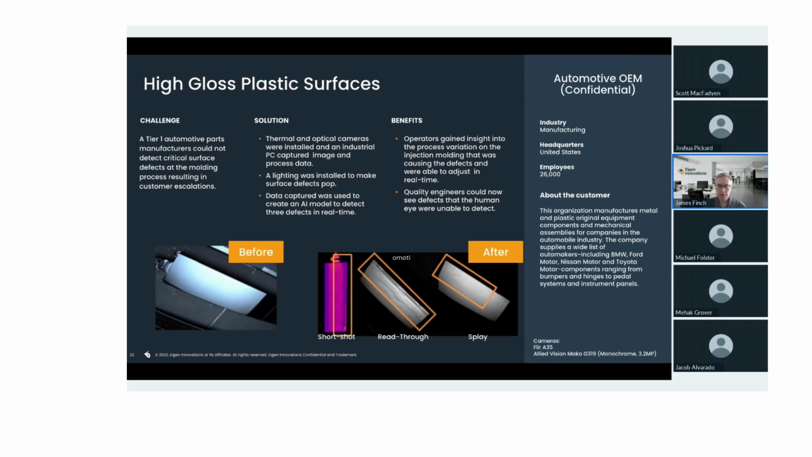Now, read-through and splay are highly subjective defects, and they can have, certainly a small amount of splay, or anything between that small amount and a large amount that's very visible. So when you think about a defect like that has a certain level that would be acceptable, and anything beyond that you'd want to reject, those are the ones that are really at higher risk of having a number of false positives or false negatives.